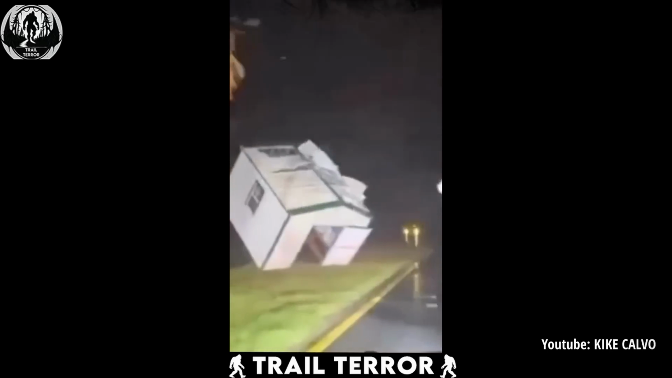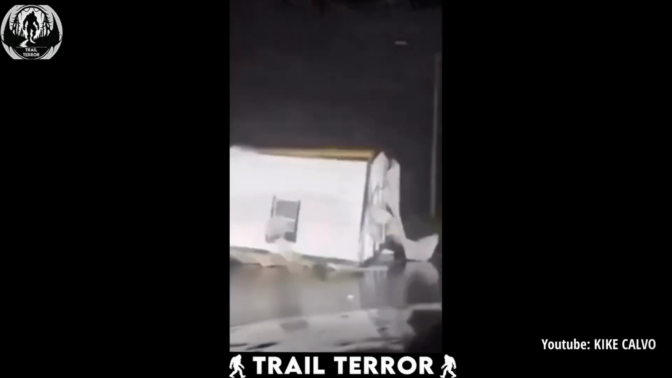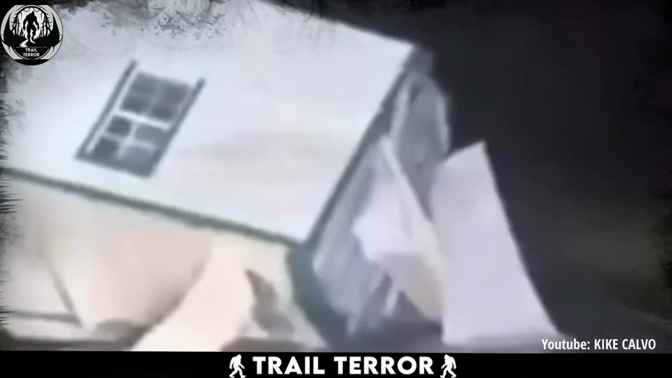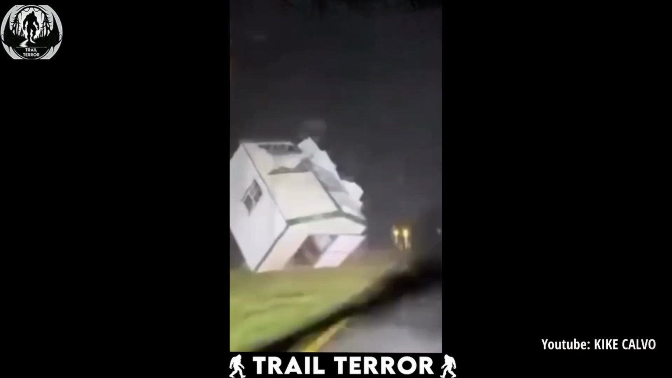That shed is gone. This footage comes from a driver who captured the sheer force of a powerful hurricane wind on a small shed. In the video, we see the shed lifted off the ground as if it were made of feathers, only to be hurled into the air. For a split second, it floats before flipping upside down and crashing onto the road.